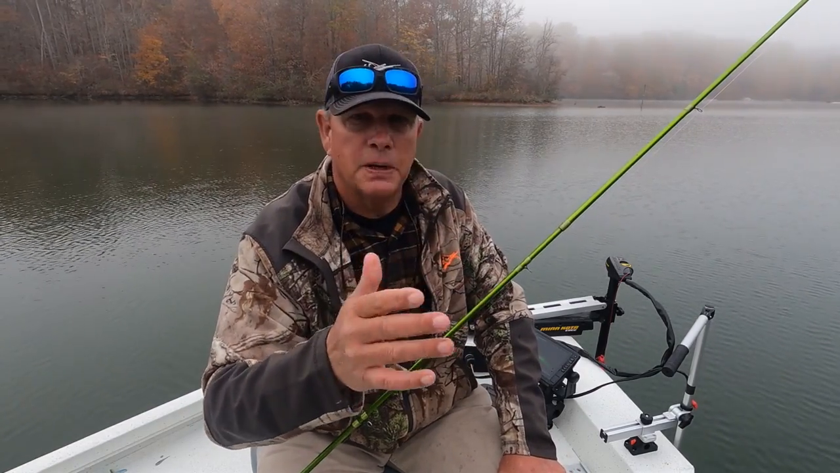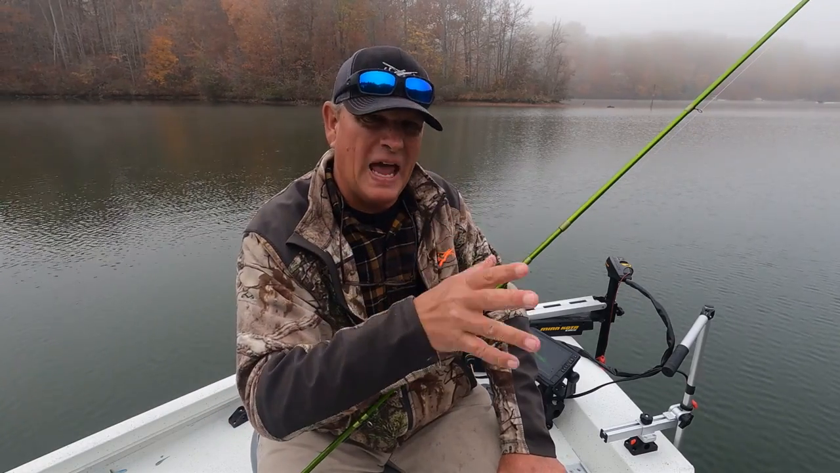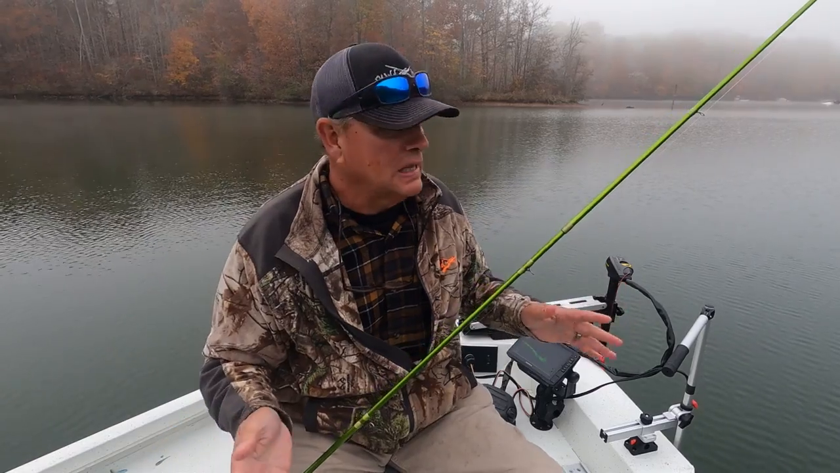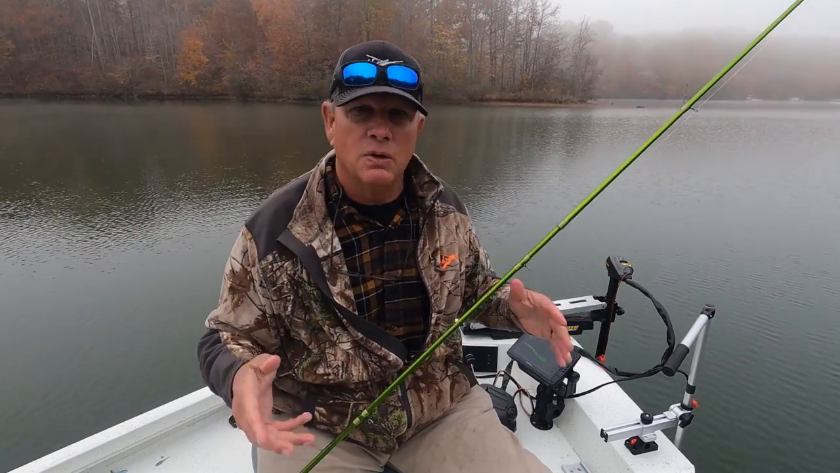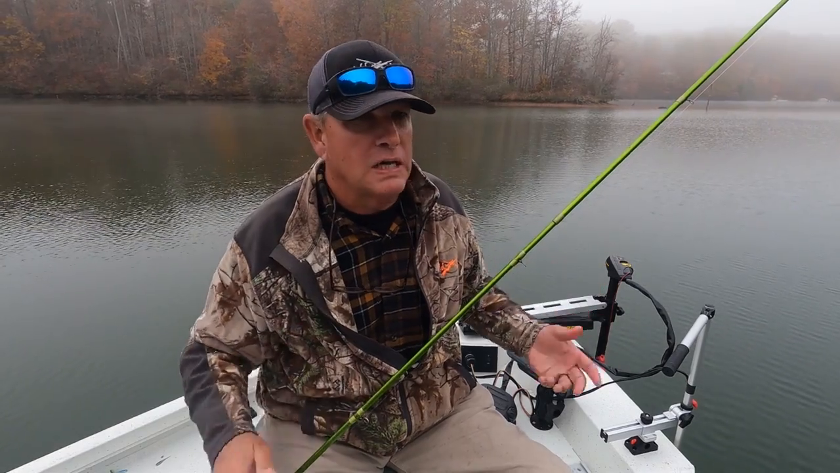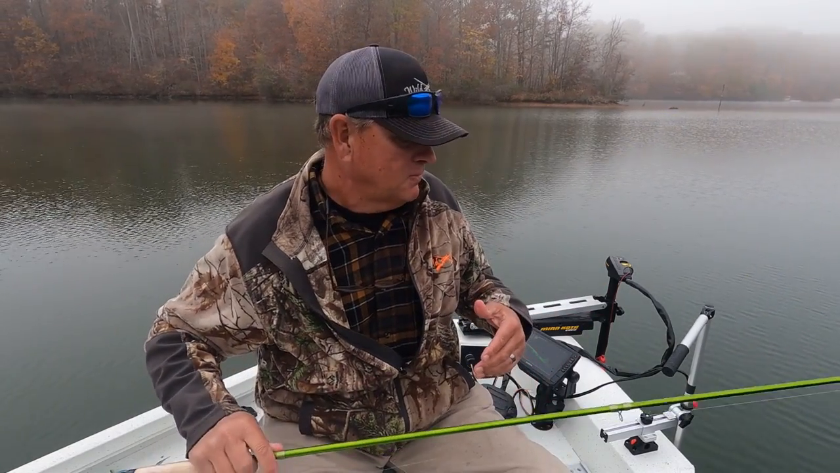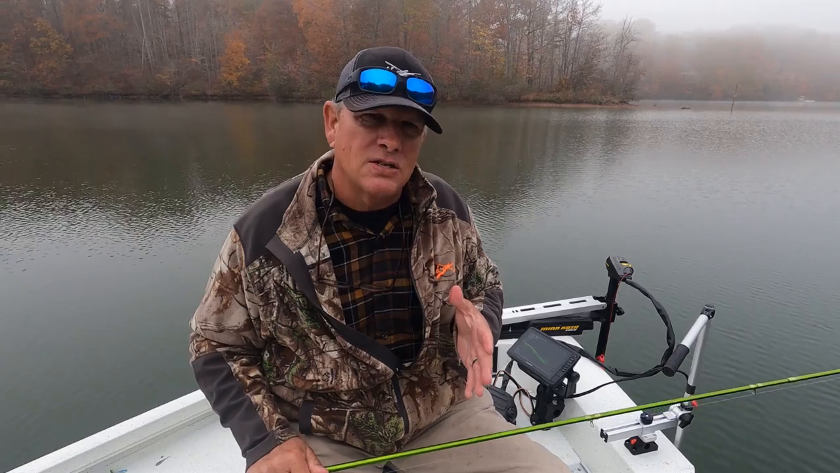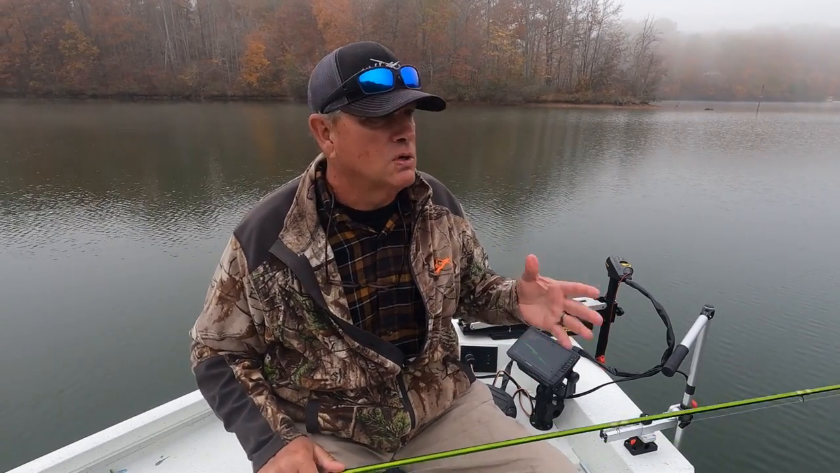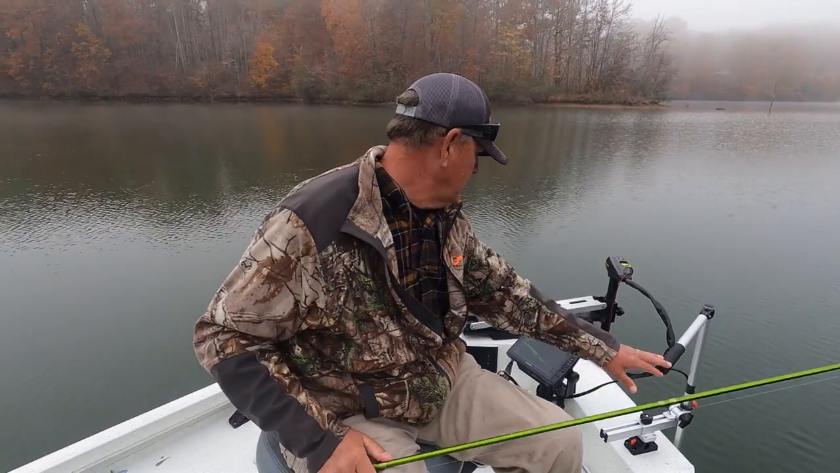A lot of times I'll pick my colors based on that. But anytime the water is this clear, you want to stay with some natural color baits, your blues, your greens, something that mimics a shad. If you think about what a shad would look like, you want to try to mimic that.